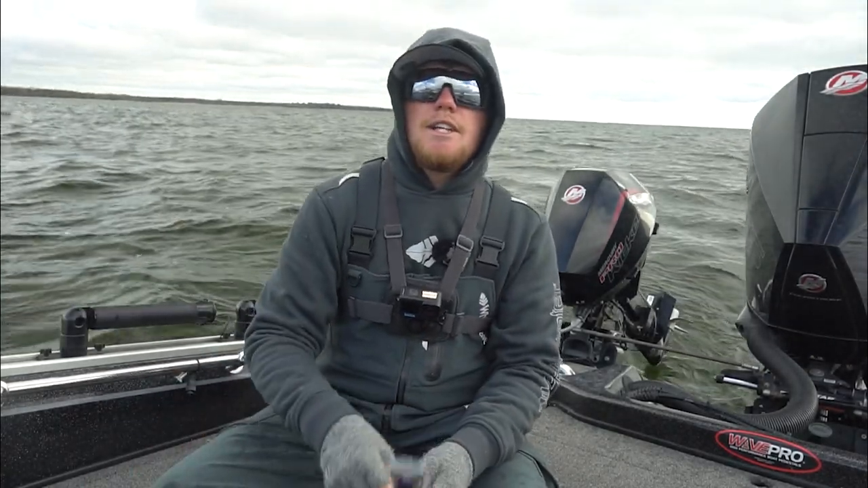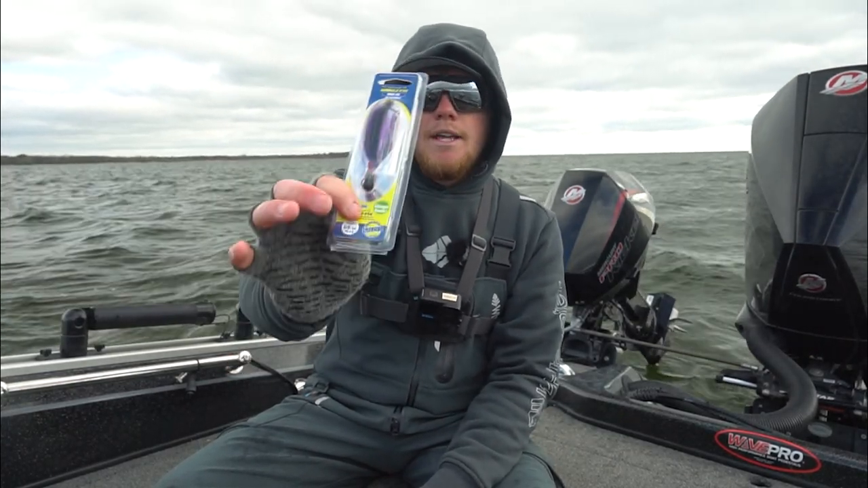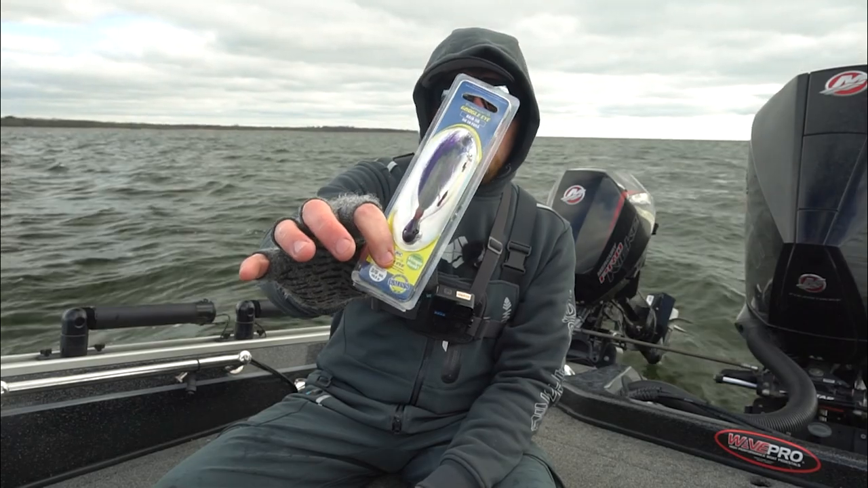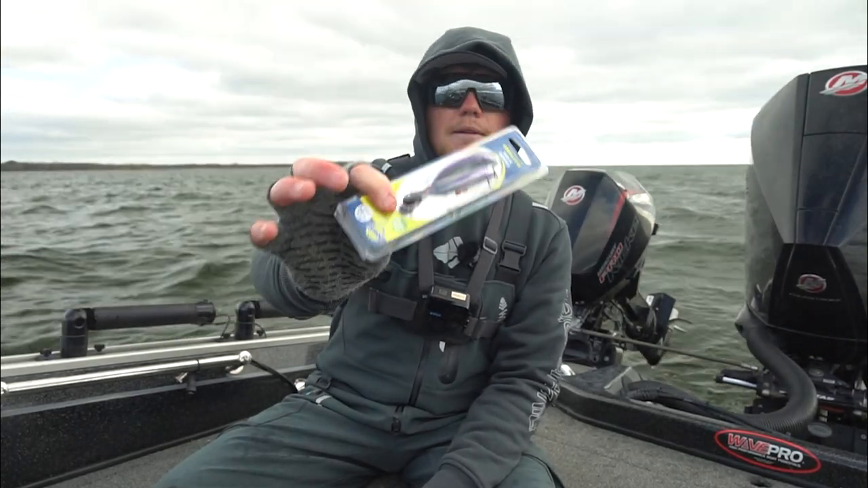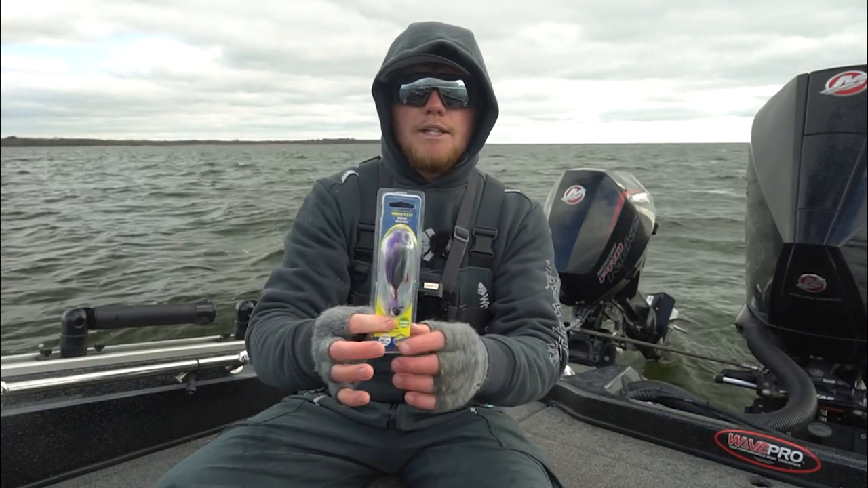The other presentation is just a simple hair jig. You guys seen me use this in the last video. This is actually the Kalen's Google Eye hair jig. The one that I'm using is actually in black and purple. This is one of my favorite colors out on Green Bay, especially in this clean water.